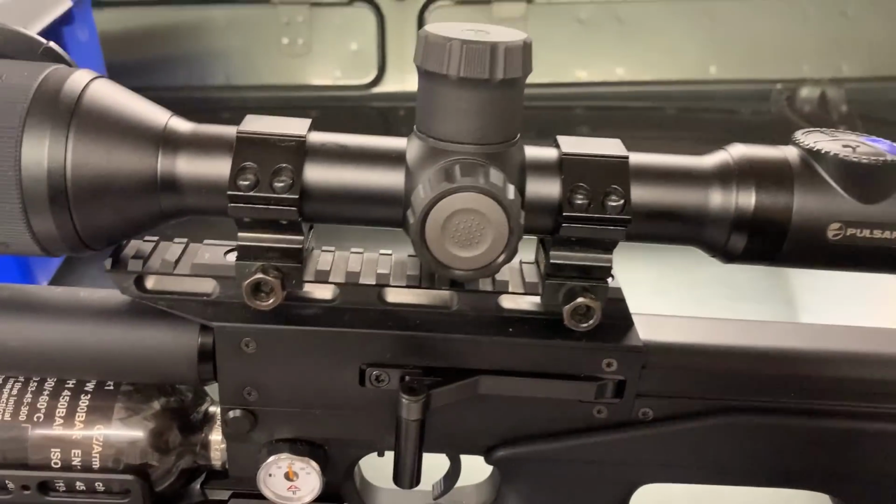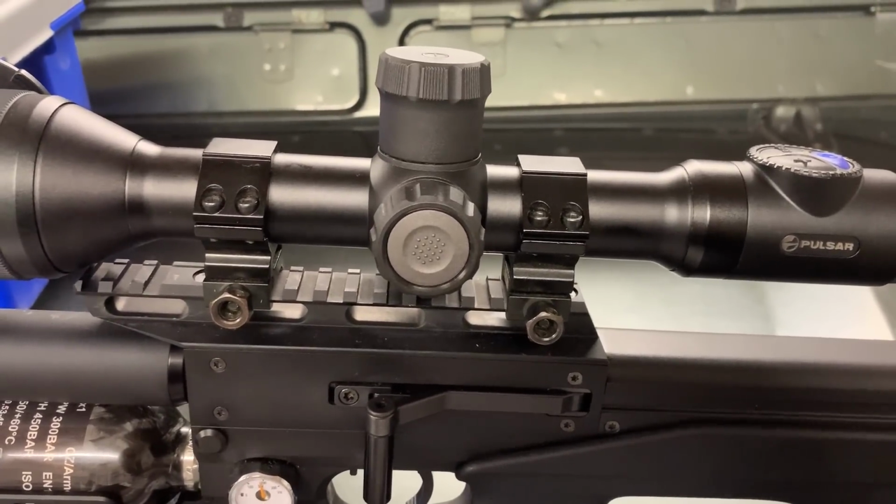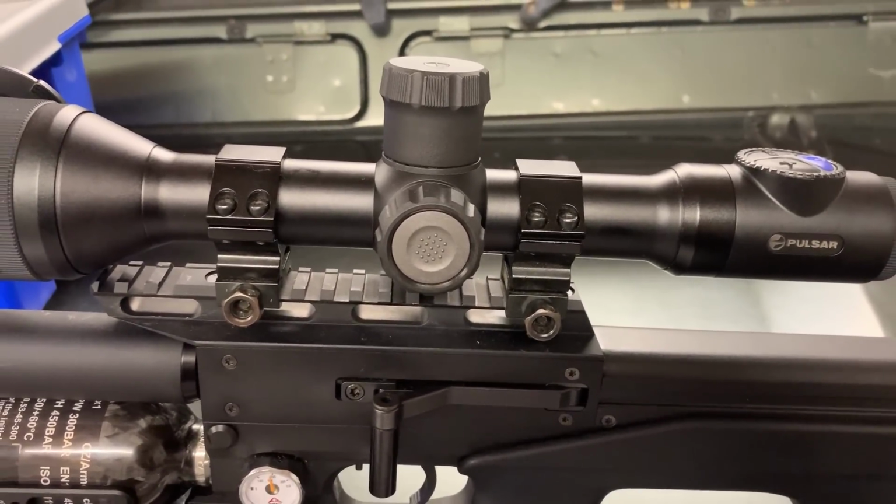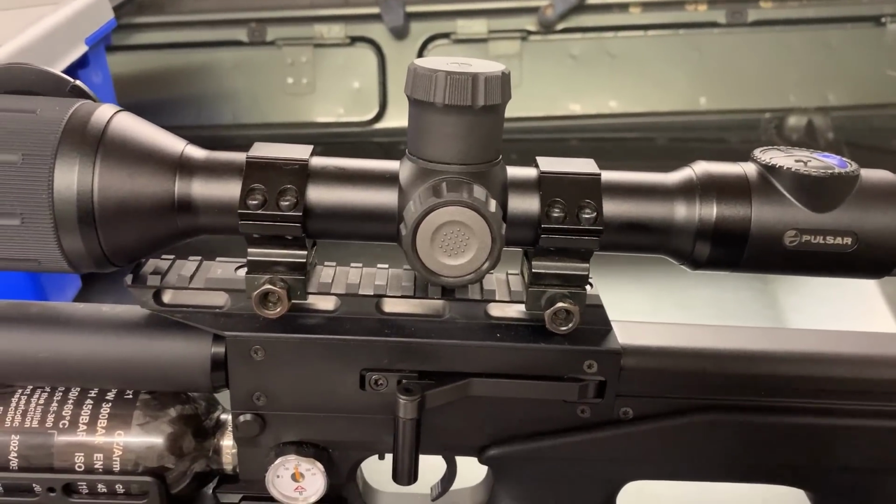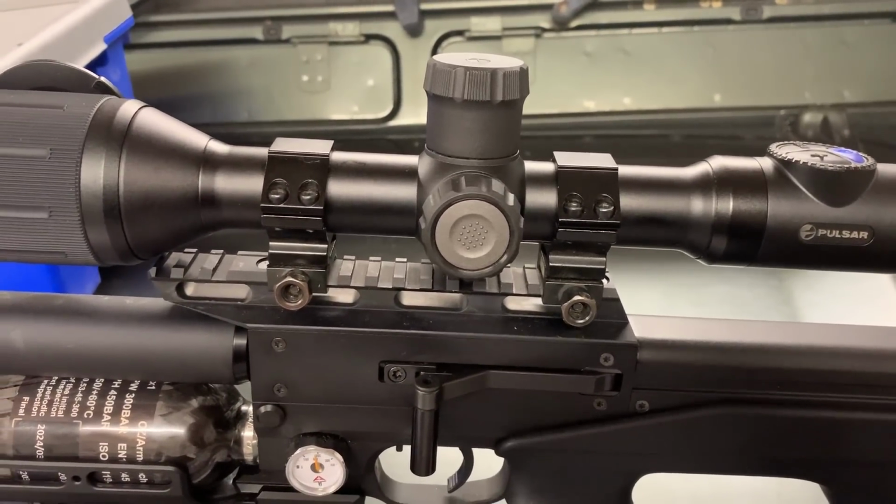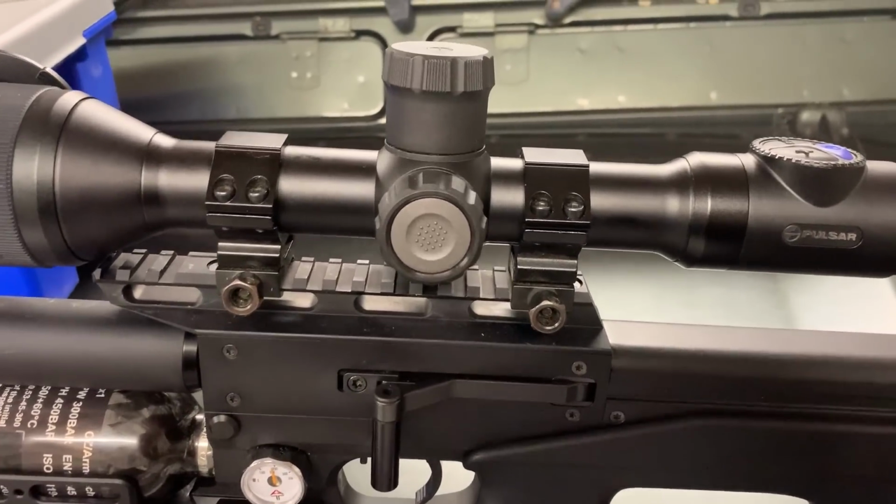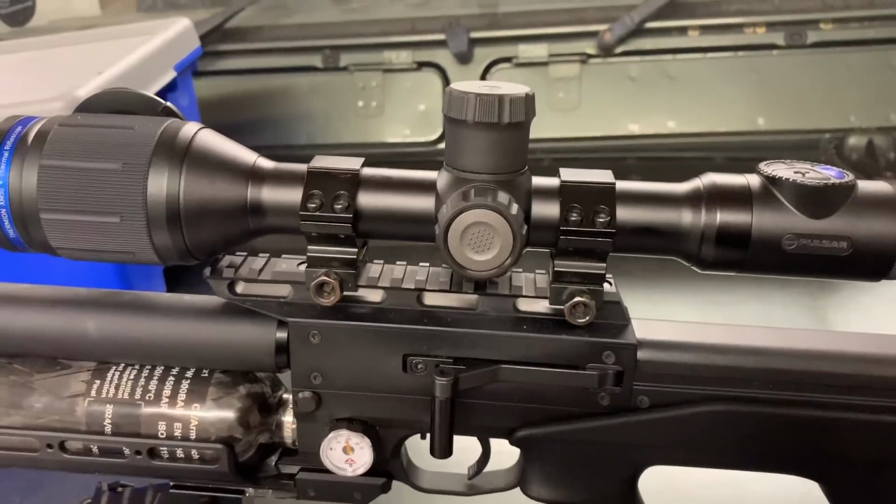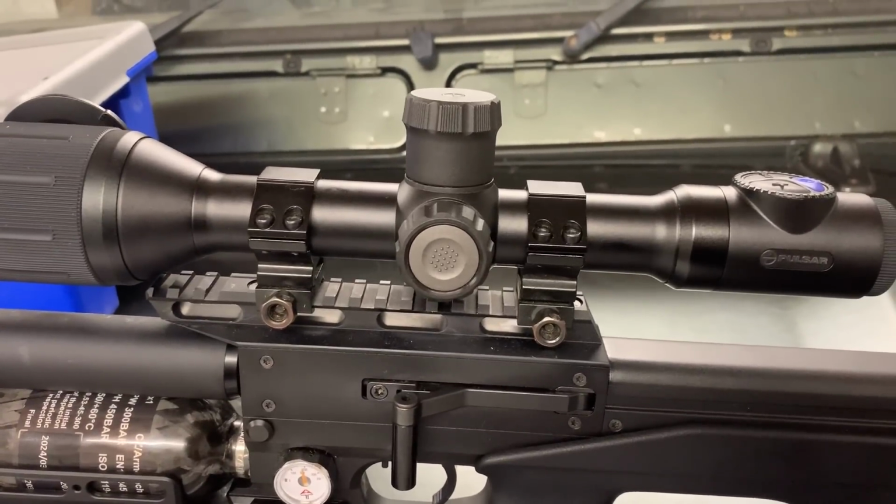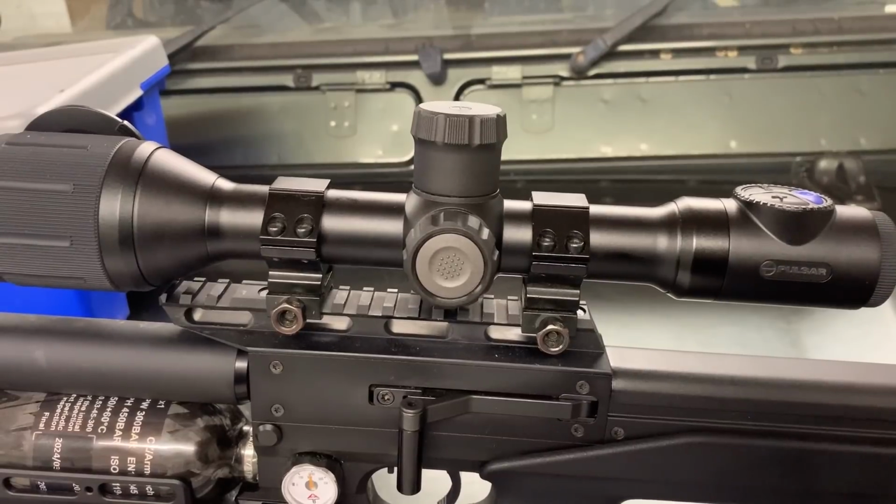So 12 micron unit, like I said, 2,300 meter detection range. And how does it compare? When I first looked through it, I looked at 250 meters, and I was blown away by the sharpness. I compared it against a Trail and an Apex model, and at distance, the difference in image clarity, sharpness was immediately obvious.